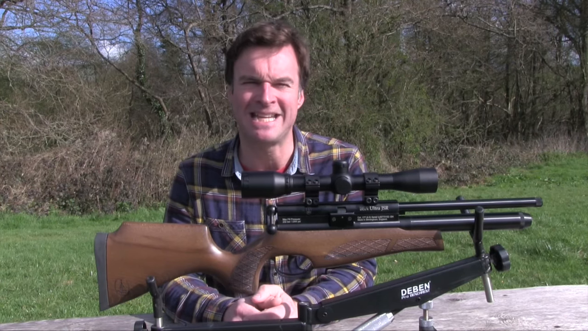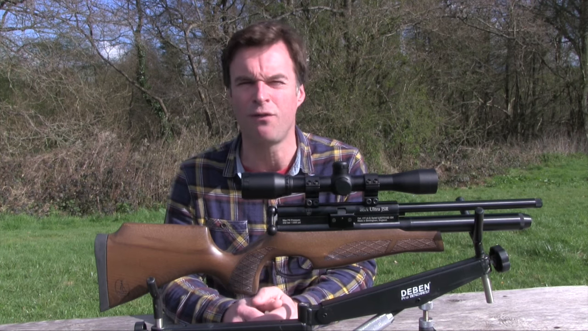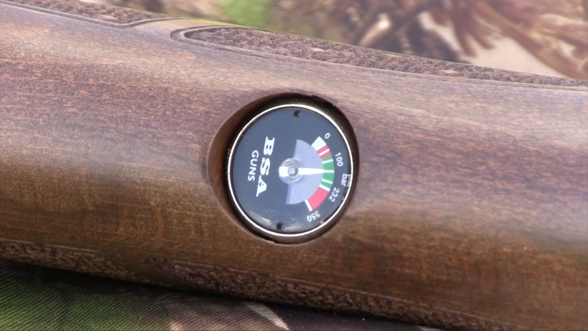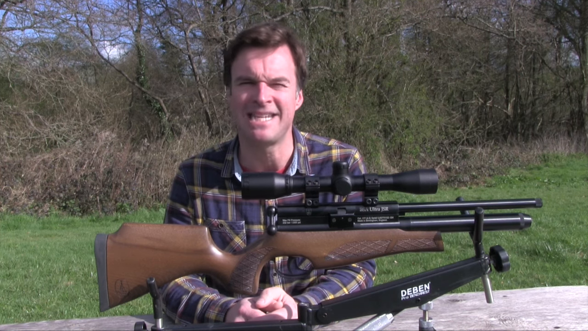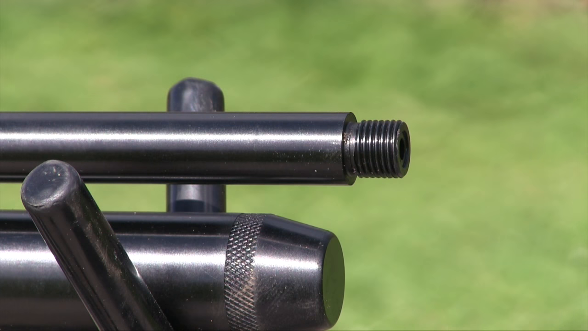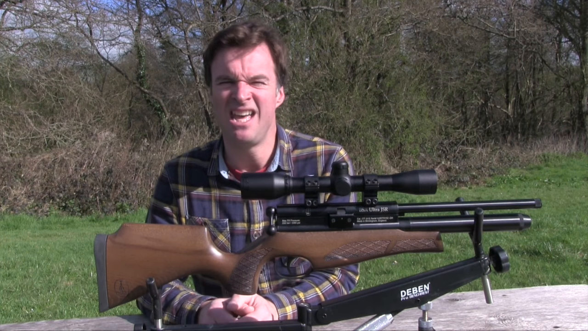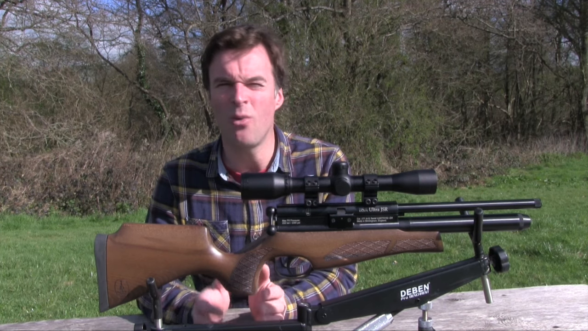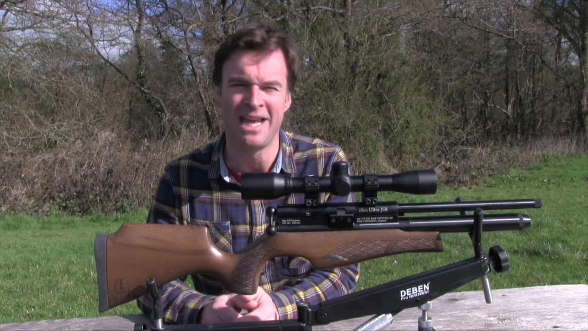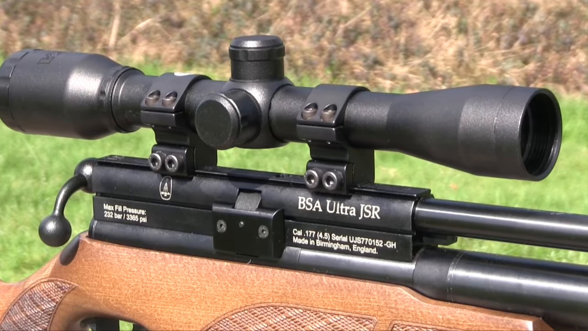Just as you'd expect from BSA, this is a very well made airgun, and it boasts the same features as you'd find on the full-sized version, including quick fill charging and a clearly marked pressure gauge on the underside of the stock. You even get BSA's famous cold hammer forged barrel, which is threaded to accept a silencer if you want to fit one. One thing you don't get with this setup is open sights. That's fairly standard with PCPs, although I do think they help to keep things simple when teaching youngsters basic shooting technique.